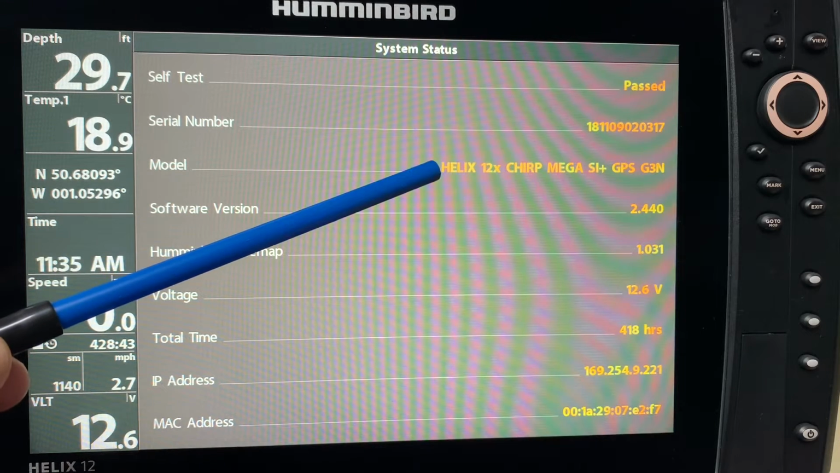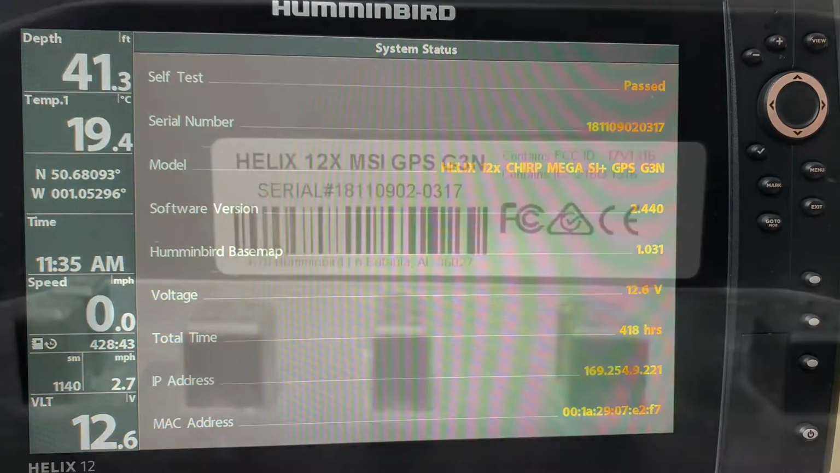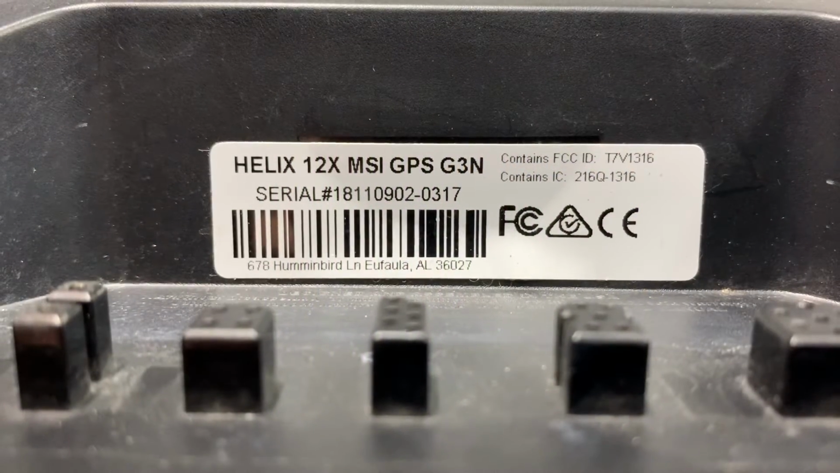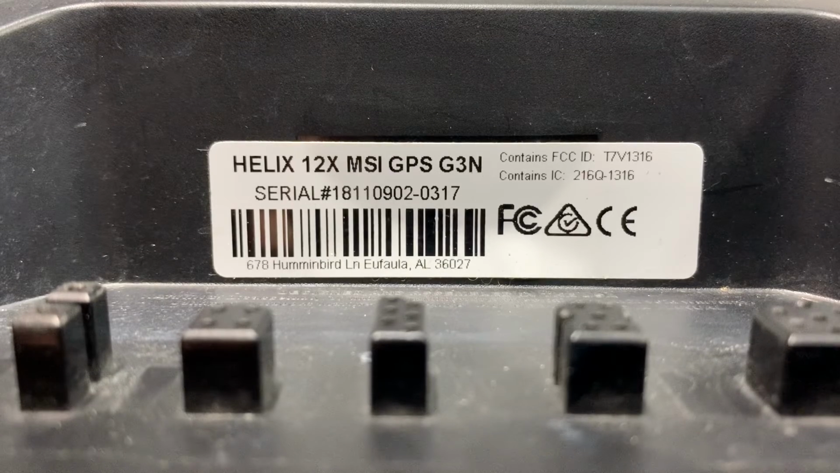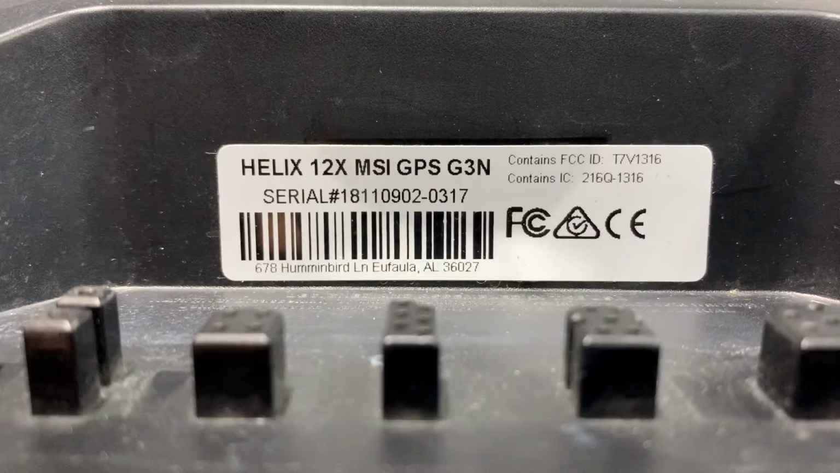So in this case, it's a Helix 12 Chirp Mega SI Plus GPS G3N. Just above the connections on the back of the unit is where you will find the sticker with the serial number and the model number.